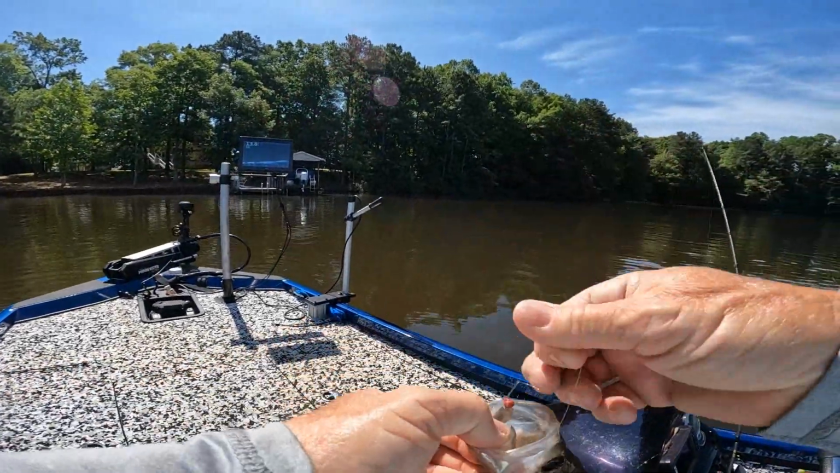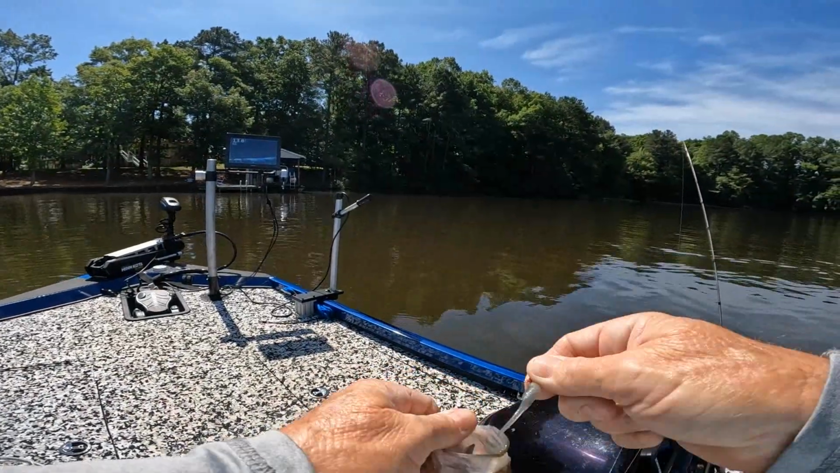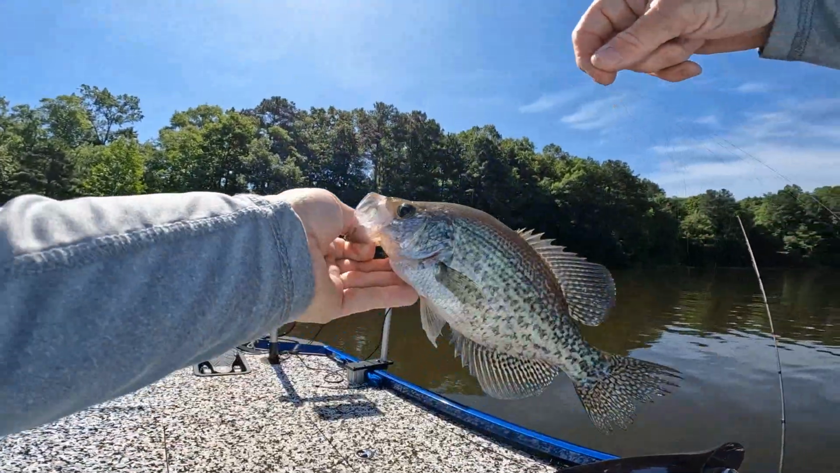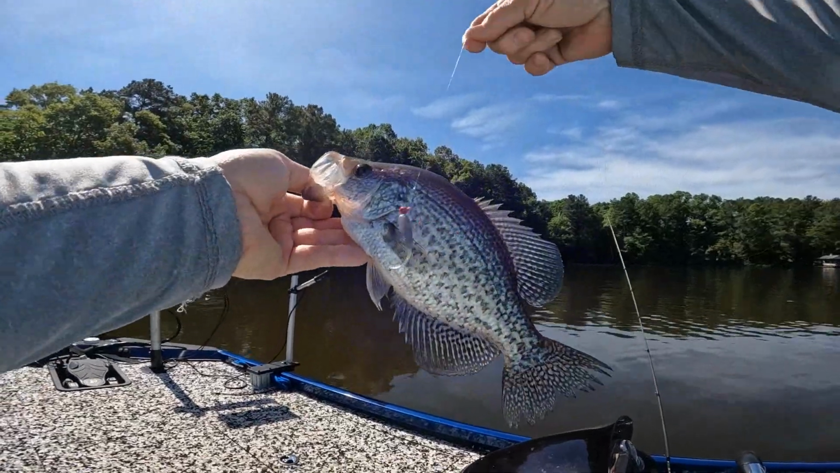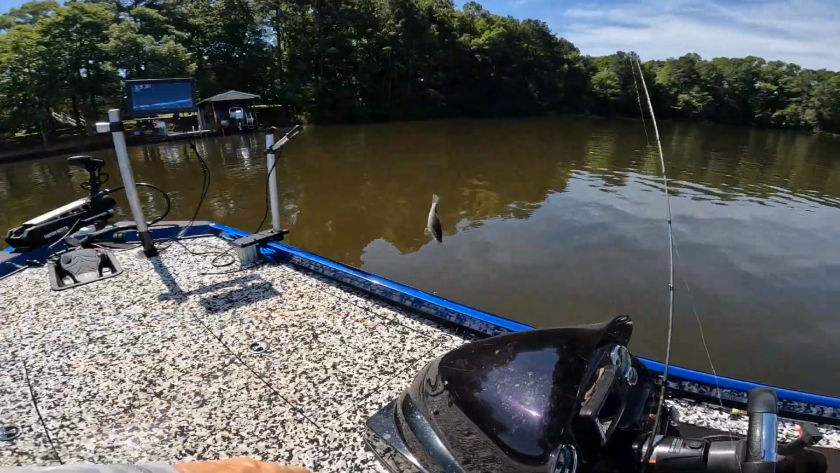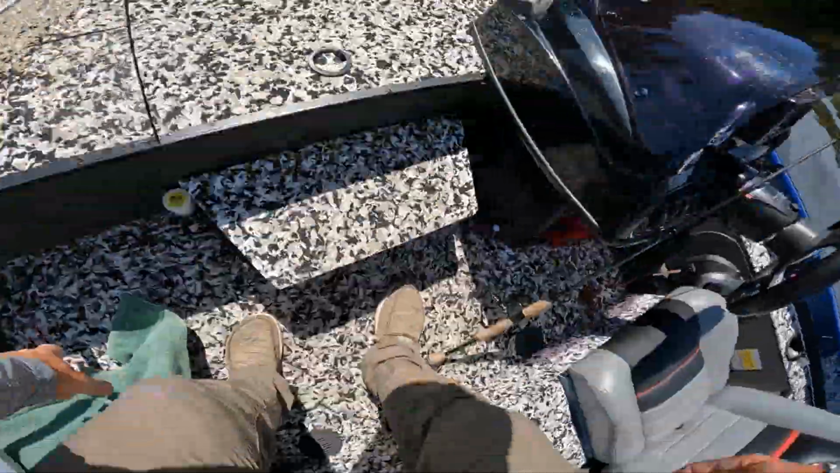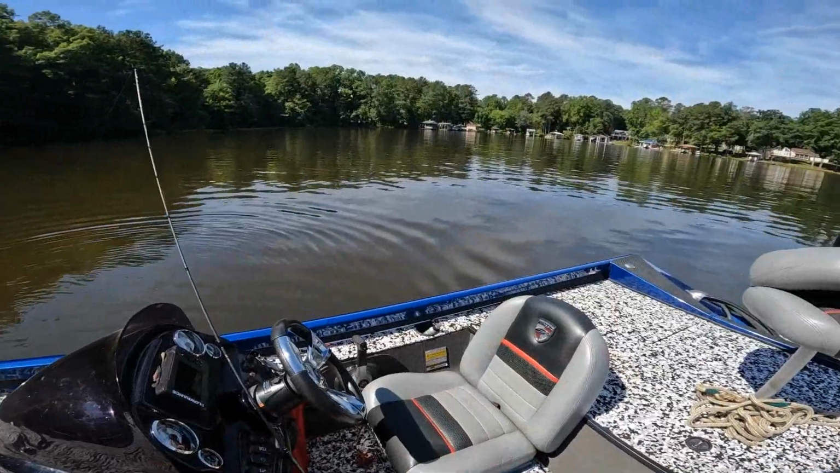Your jig is about the same size when you got it at 50 feet, and it takes away from it. That little 1/32 is hard to find. That's why a lot of guys use 1/16. That's a nice fish. He's probably 11 inches. That's why a lot of guys use 1/16 and that type of thing. It's nice to see it once in a while flicker so you know you're in the right area.